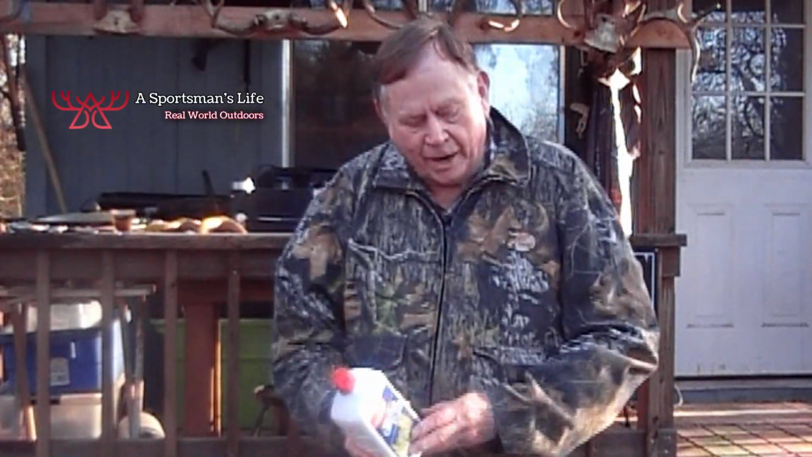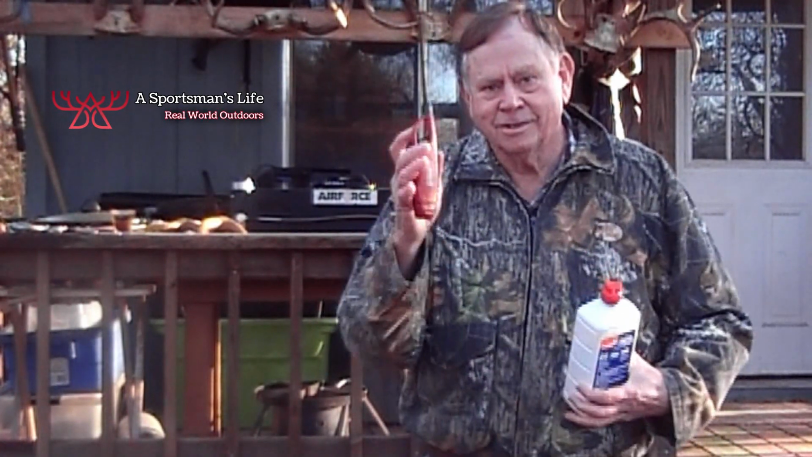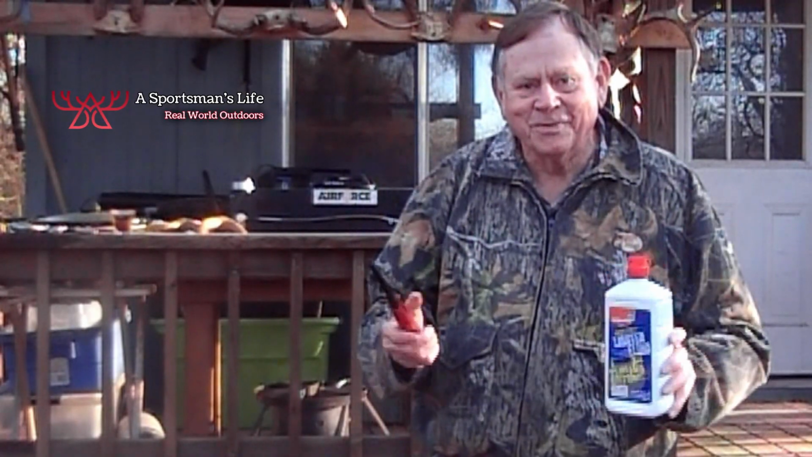The best way to start a fire in the woods, I'll show you right here, is a fire starter like this and some lighter fluid. But chances are real good you're not going to have that if you're really out in the wilderness. Now, in Texas, most of us are not going to find ourselves in a wilderness situation, but a situation might arise where you need to start a fire to warm up. Say you're out duck hunting, you get cold and it's 10 degrees out there.